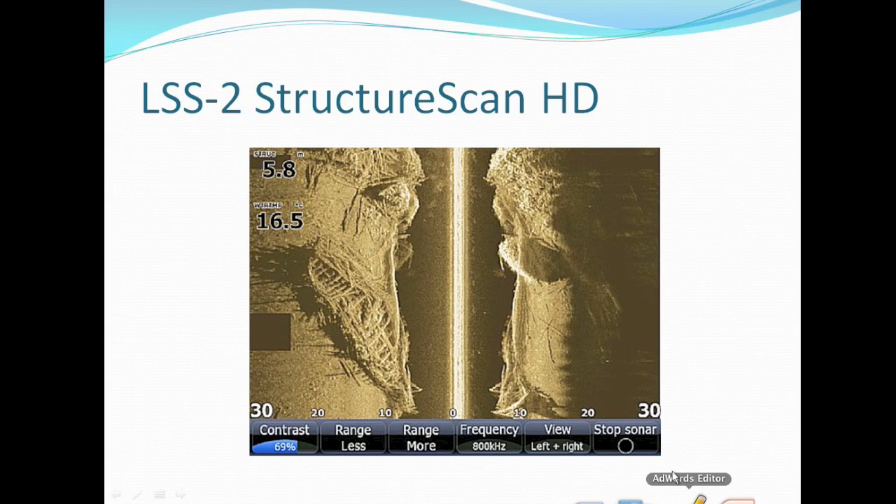Here's an example of side imaging. With the side imaging, the line in the middle here is where you are. This is the center of the screen effectively, and that's where your boat is. From here all the way to here is around 240 feet to the left of your boat, and from here to here is around 240 feet to the right of your boat. And the really cool thing about the side imaging is that in just one go you can cover up to 500 feet of water.